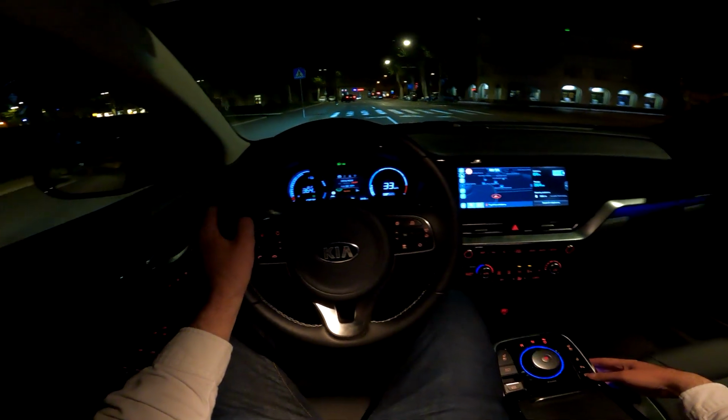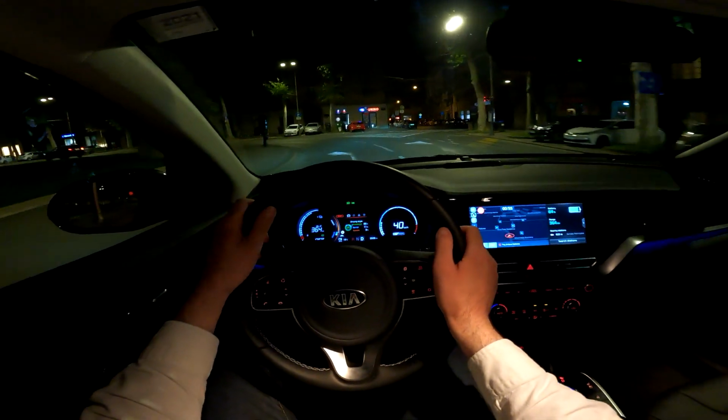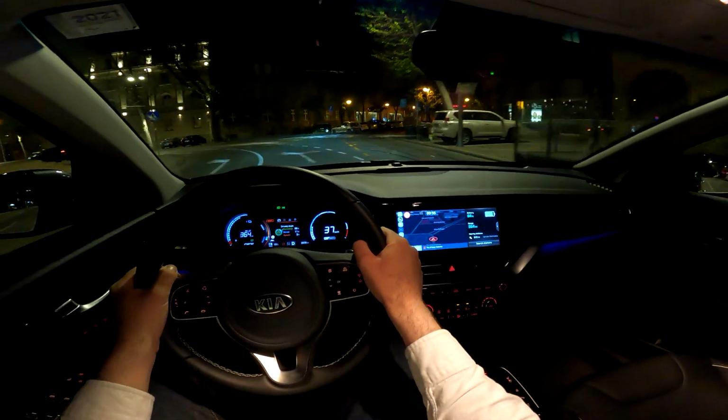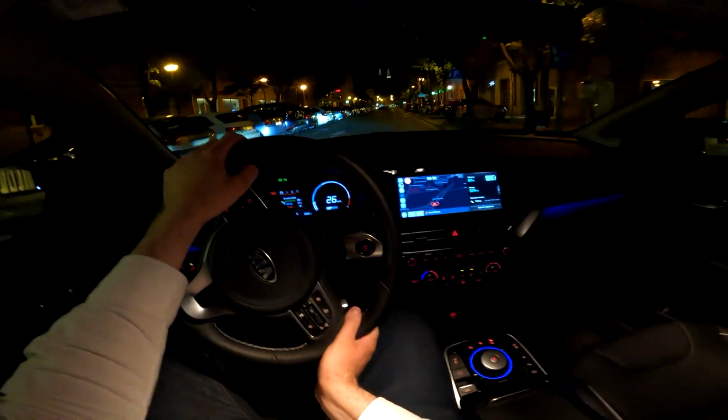And back to the sport mode. Really impressive, and yeah, I could accelerate in this all day long. So just look at this. That's crazy. And you have this cool electric sound from the electric motor.